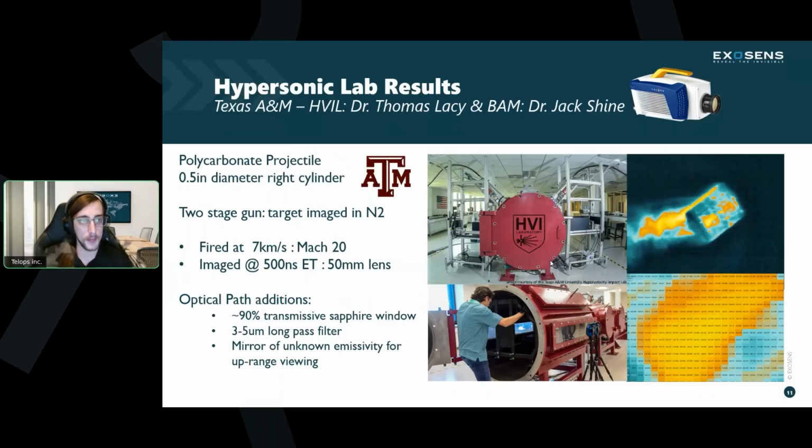This is from Texas A&M. Dr. Jack Shine, who is part of the BAM lab, is a contact that we've been talking with for a couple of years at this point about developing this system. When we had this demo unit ready to go, he invited us down to image in the high velocity impact lab of Dr. Thomas Lacey. They have a 2-stage gas gun down there at Texas A&M.